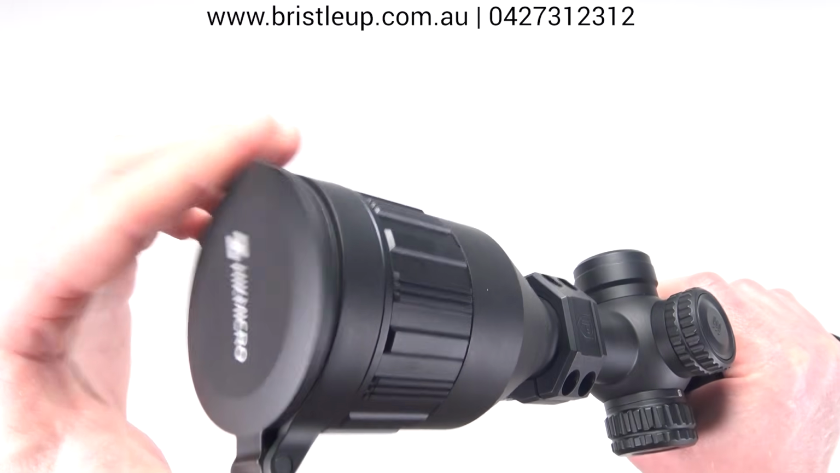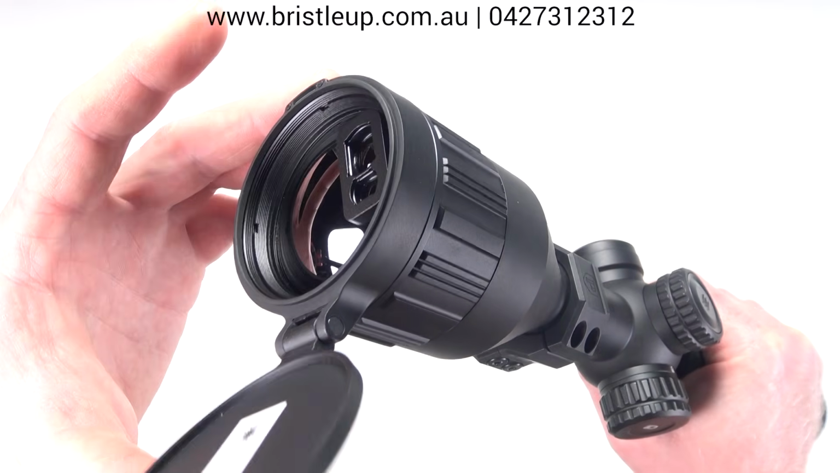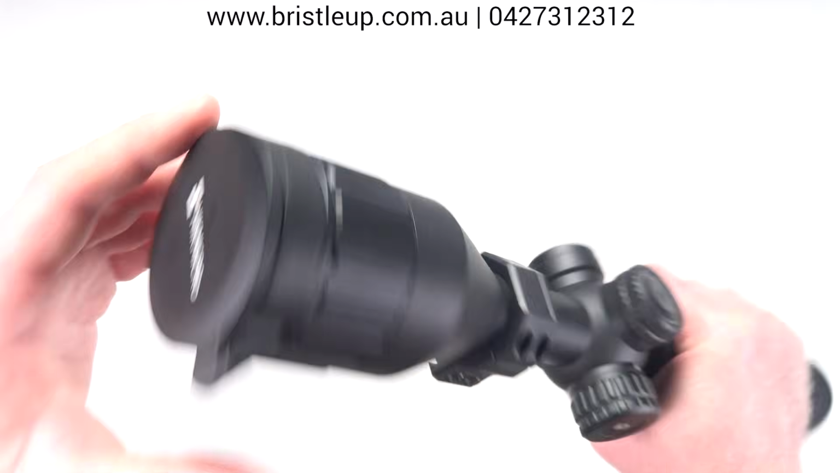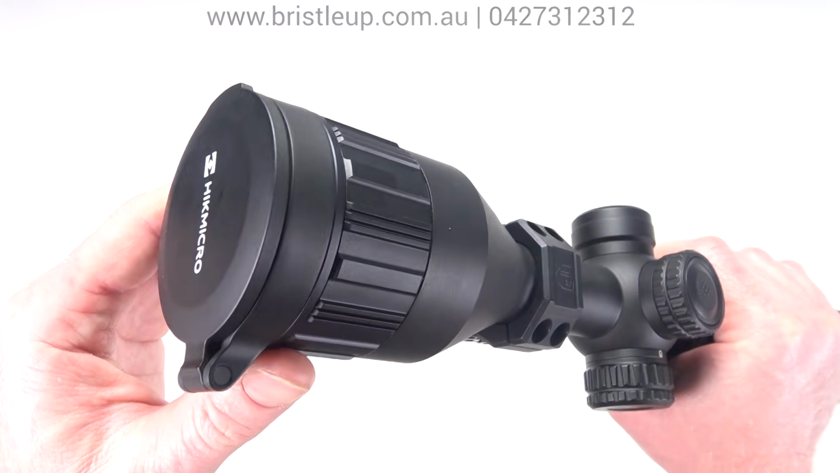Now even though it is easy to open versus the latch version, where when you flick the latch it pops open, it does seem to not be as easily triggered, which is good. So when you place it down, it doesn't seem to open on its own as often.